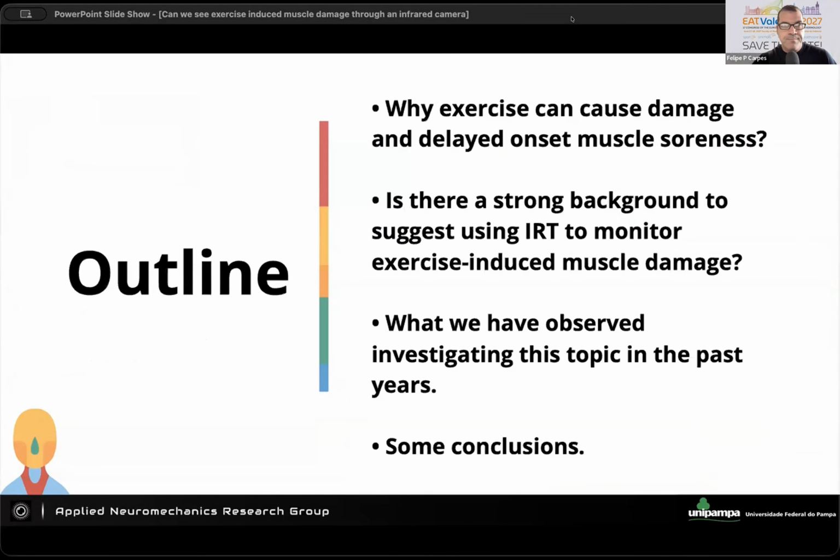Okay, so for these 20 minutes, I tried to select three topics. The first one, very quickly, is why exercise can cause damage and delayed onset muscle soreness. The second one is about the discussions of a connection between skin temperature and exercise-induced muscle damage, and what is the background behind that.